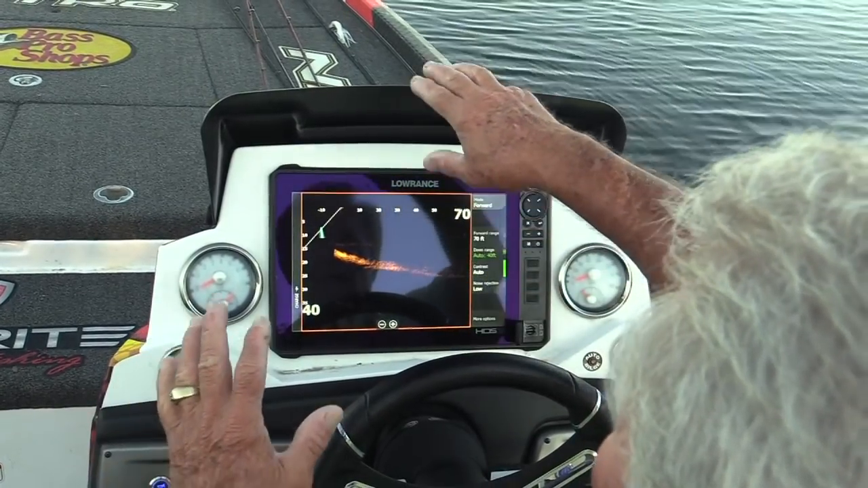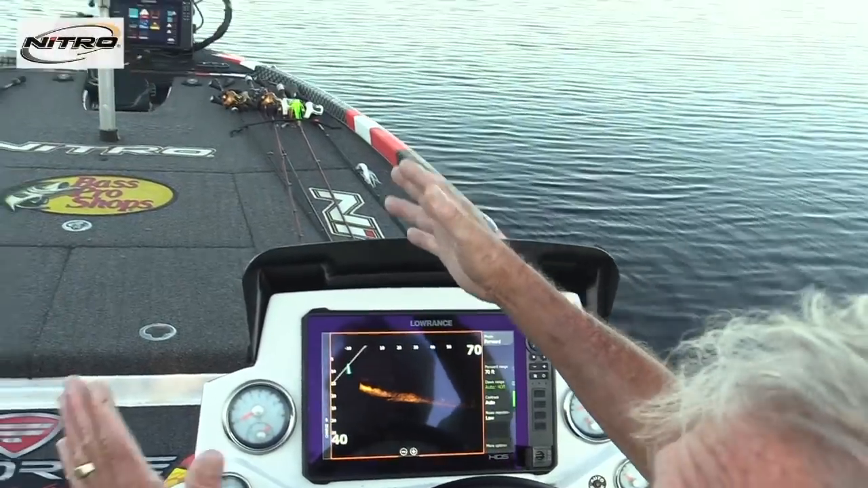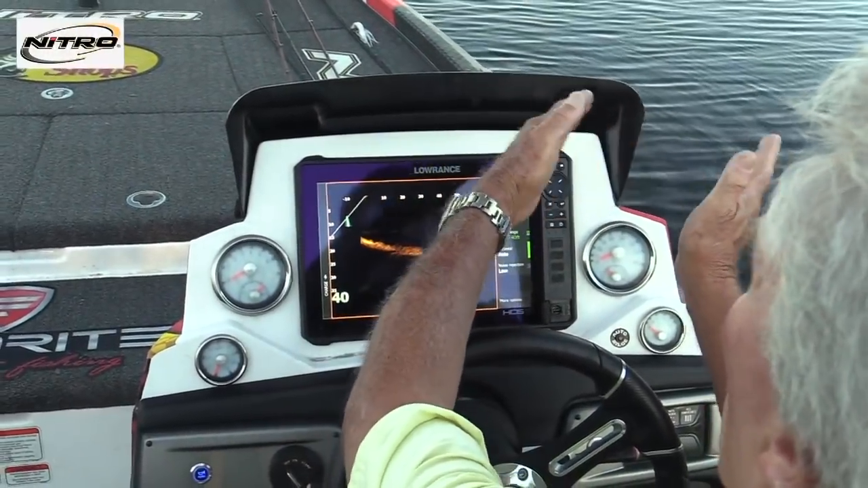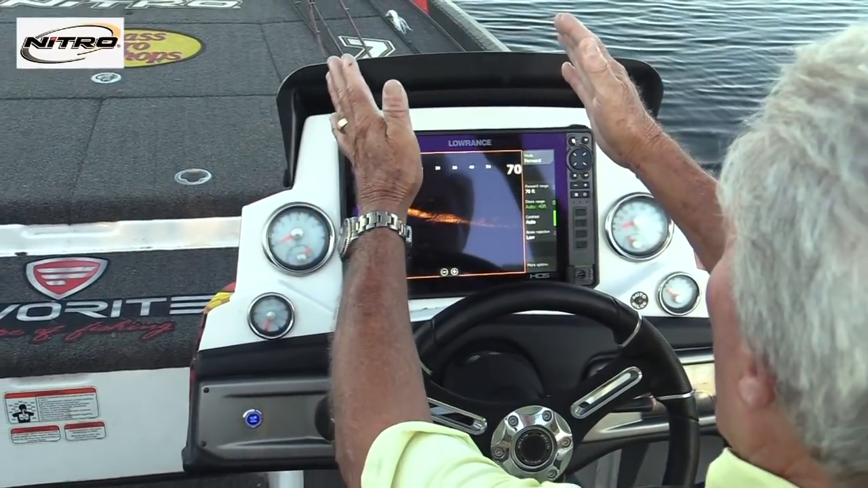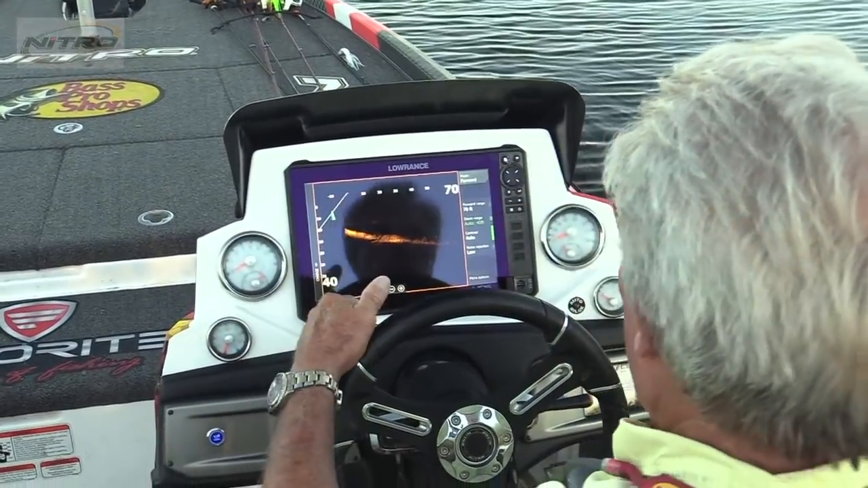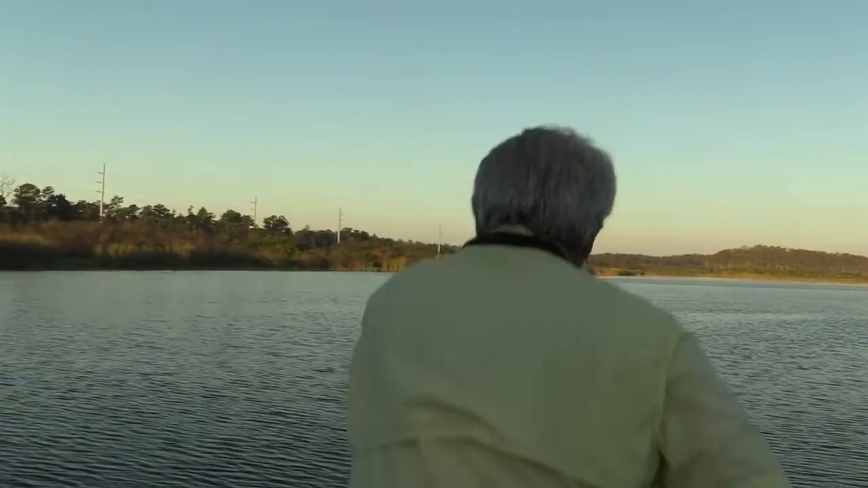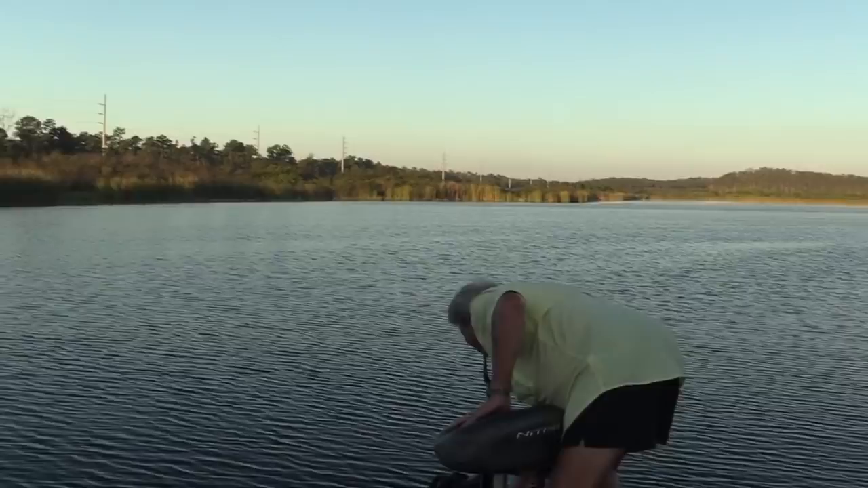But anyway, right now the depth finder is pointed that way. So what this is going to do is show me what the depth finder is swinging on. As I turn the trolling motor, it will scan like radar and show me what's out there. So let me turn this front one on, and I'll do the same thing with the front one. I'll hit active target right there.